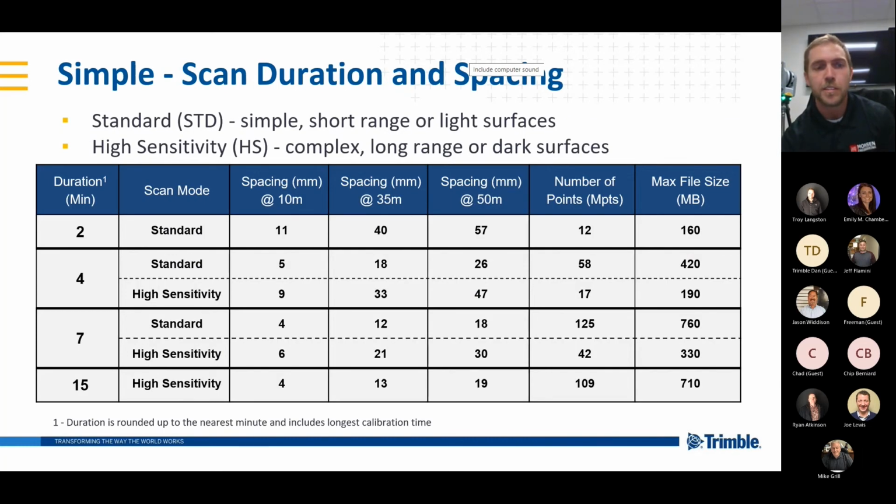Okay, here's another slide that's really going to be a good reference page. I'm not going to read off everything, but this will talk about your point spacing, your number of points based on the duration of scan, as well as file size. So I'll leave this up here just a minute and allow you guys to reference back when rewatching these videos.